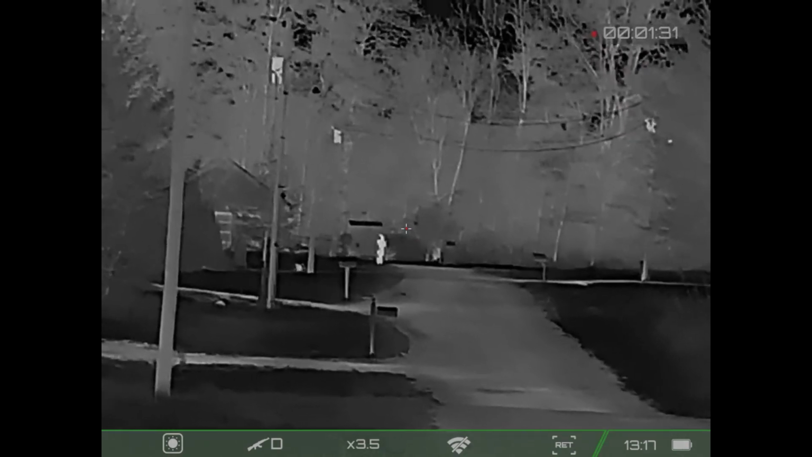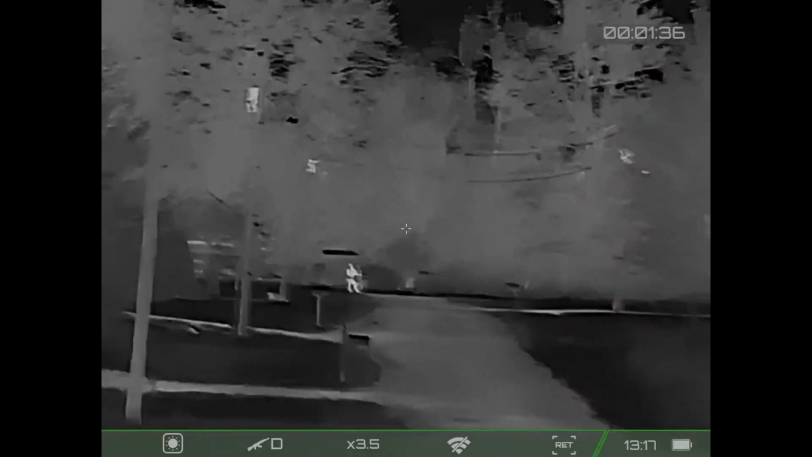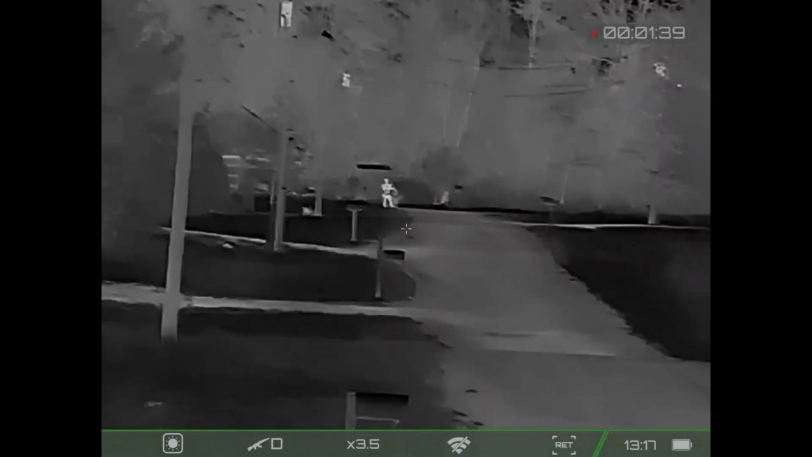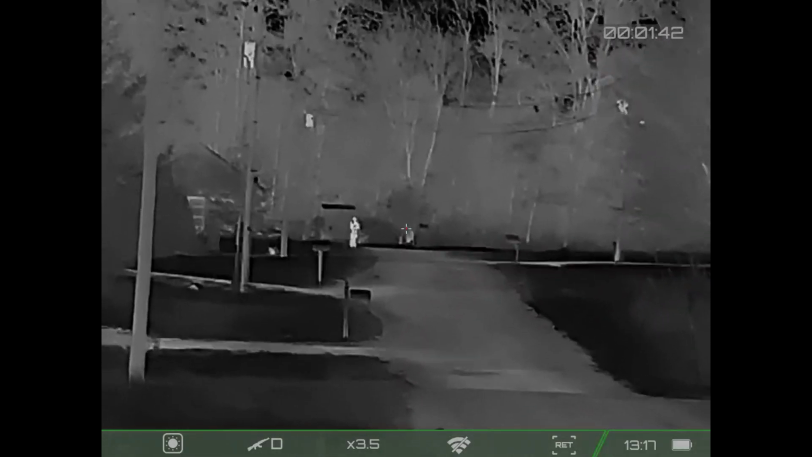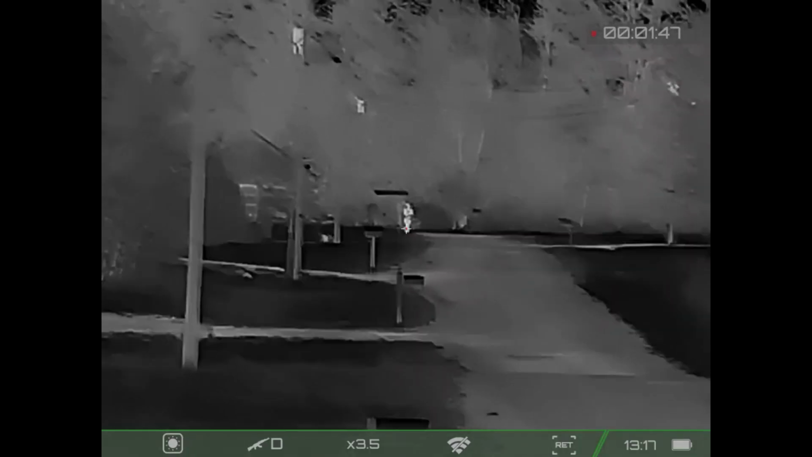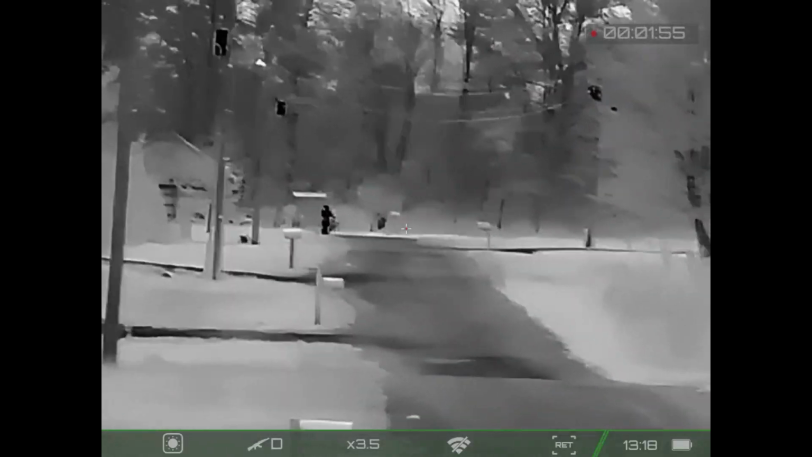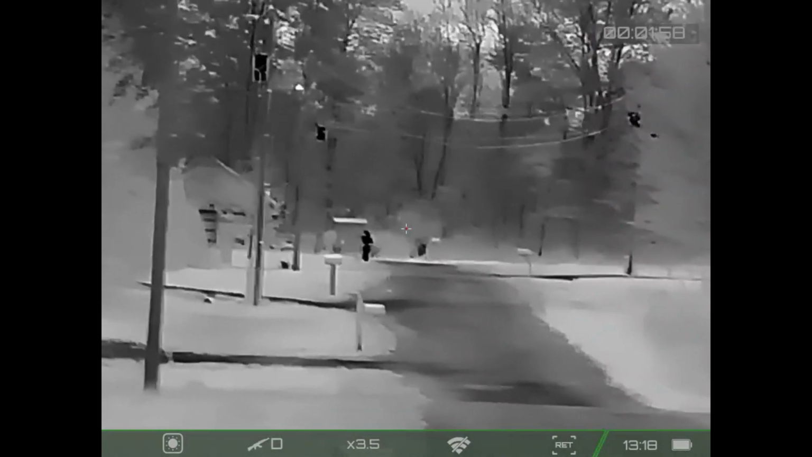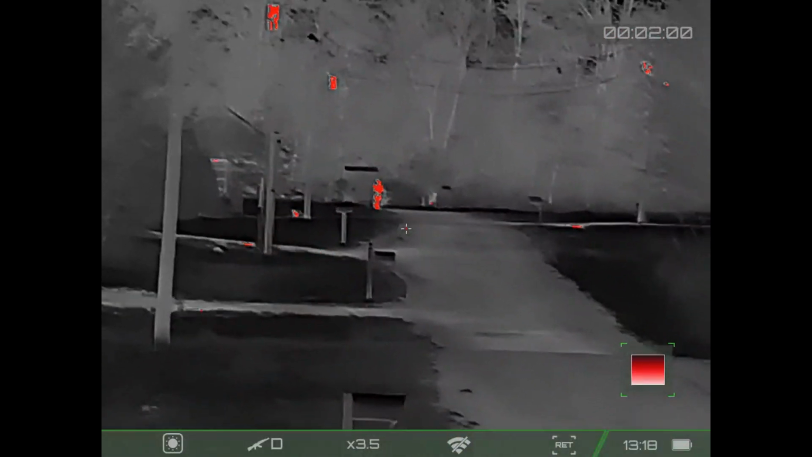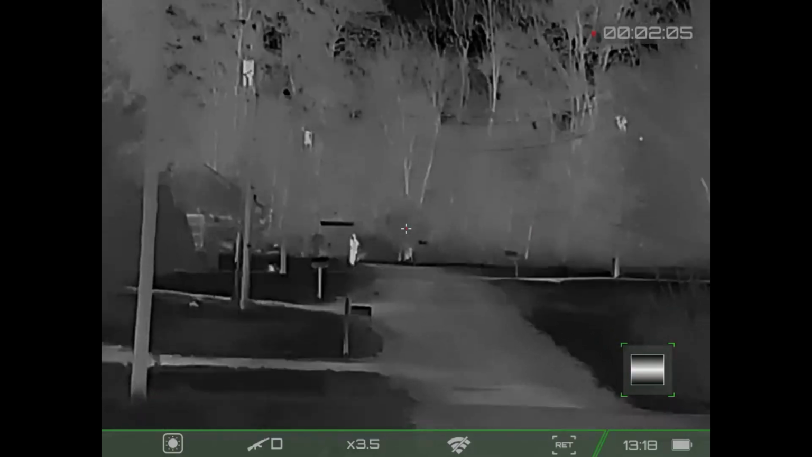But now with the base mag, it's pretty darn clear, not gonna lie. You can definitely make out a silhouette, no problem at all. So for those of you guys looking to maybe patrol fence lines and things like that for predators, this would definitely fit that bill. Let's take a look at the different settings as far as the modes. So there is black hot, that's pretty cool. Very unmistakable there. Very clearly make out that silhouette down there. Here is red, predator mode, additional red, and then back to white.